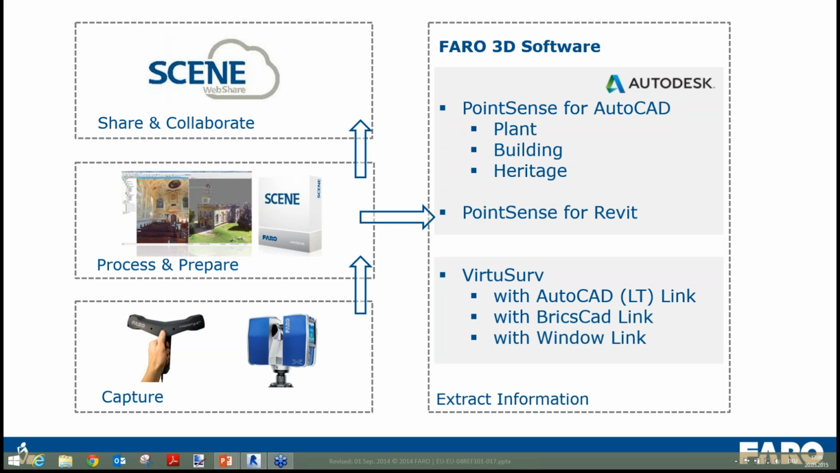And of course, you go into the information extraction, and this is done now with FARO 3D Software. So you have the PointSense for AutoCAD products with Plant, Building, and Heritage inside AutoCAD, and now we have the new product PointSense for Revit, which is directly inside Revit.